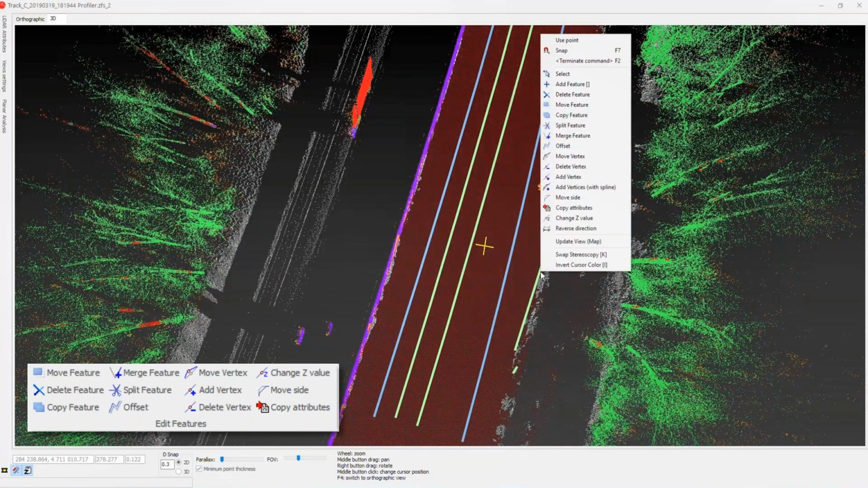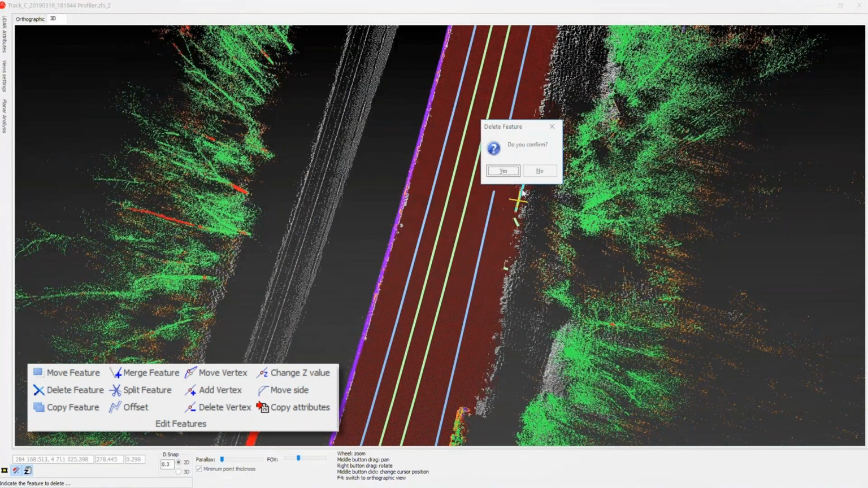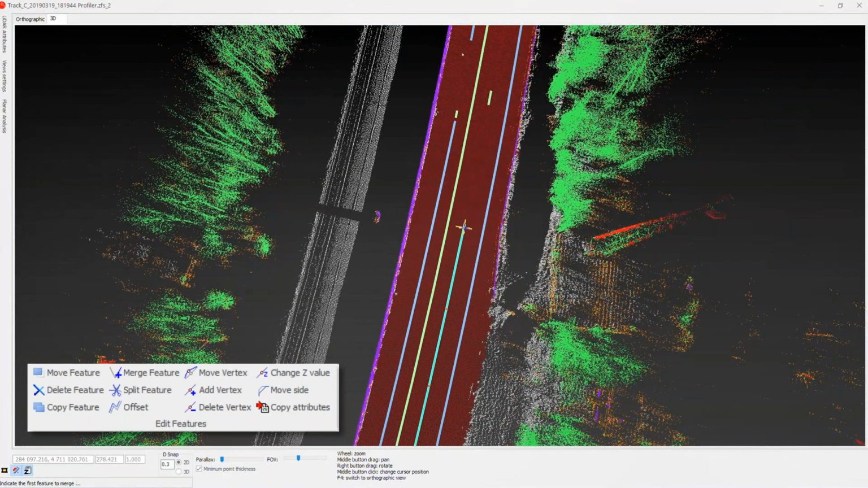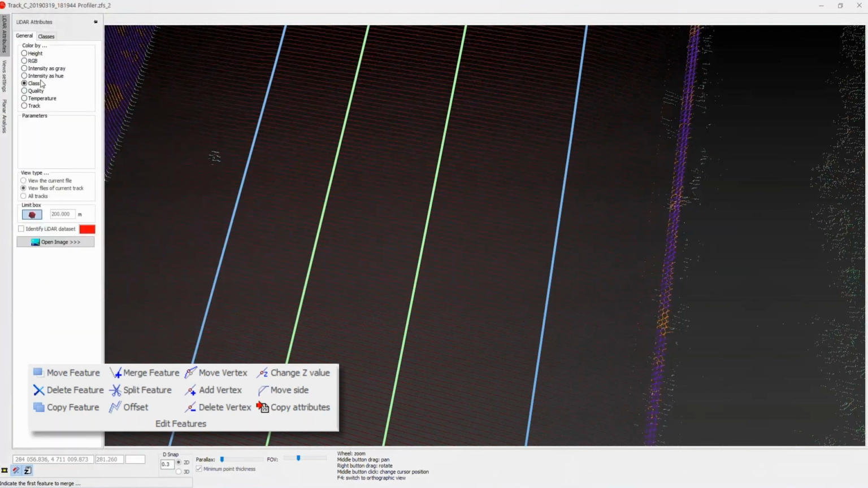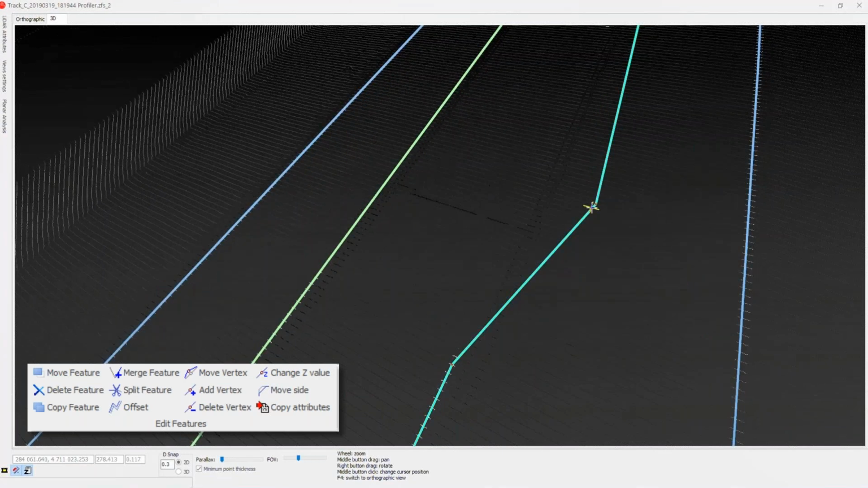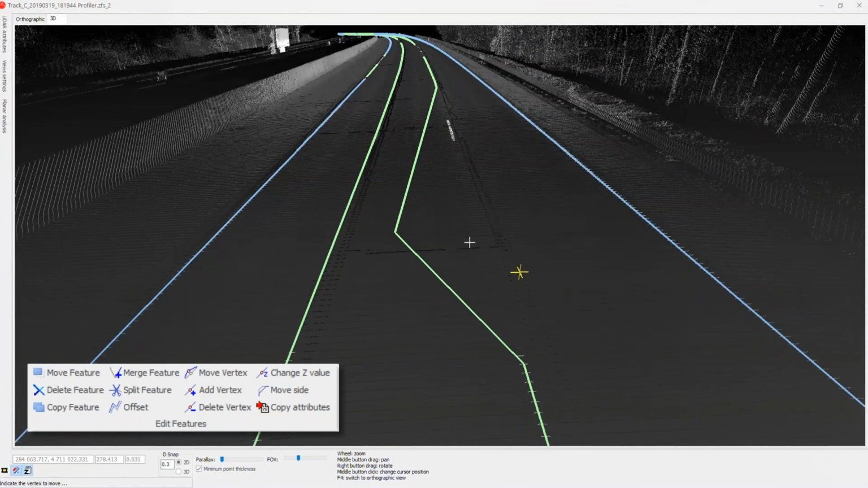Simple right clicks on the mouse present the tool set in the map, video, or LiDAR windows, and allow the user to manipulate line work with many common CAD types of tools, such as delete or move features, merge features, and full vertice manipulation along polylines. Other tools include feature offset and copy feature attributes. And you can even change the Z values for the vertices as well. This tool set makes it easy to edit any of the features that you've extracted using the Road Factory tool set.